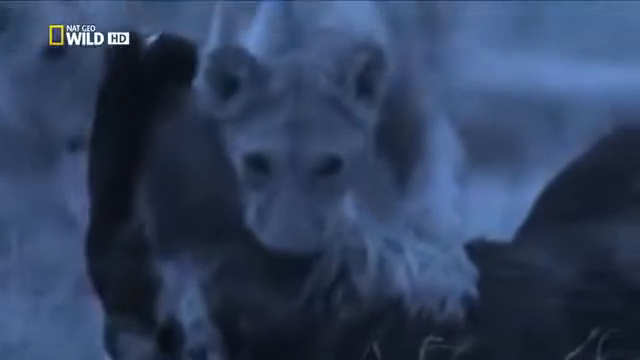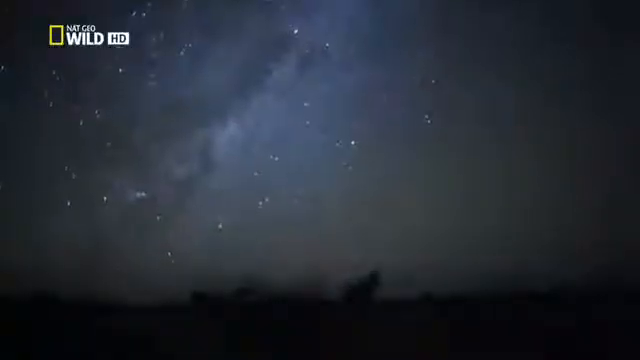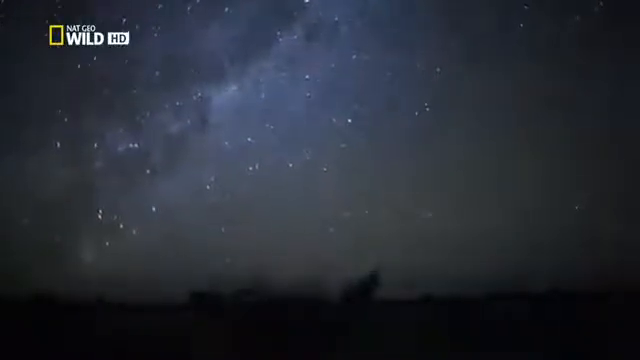But time is running out for all these cubs now. Shortly, they'll be on their own, and sooner than they expect. The bright, moonlit nights are soon over.